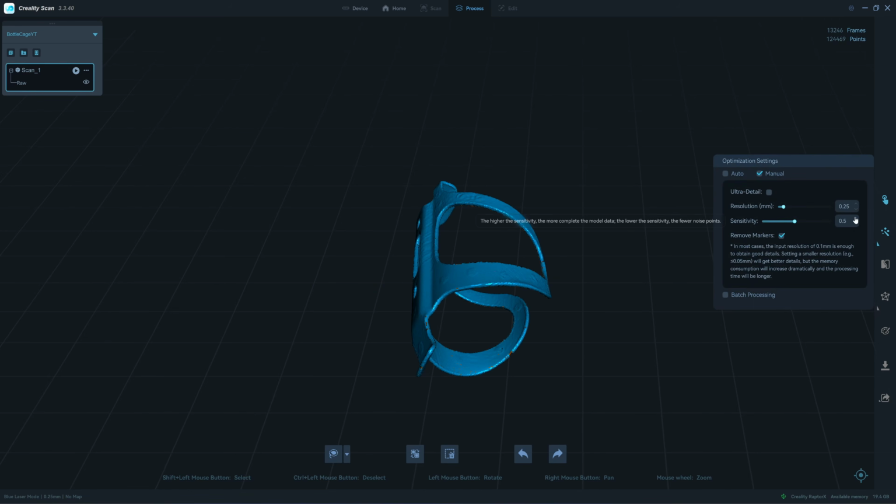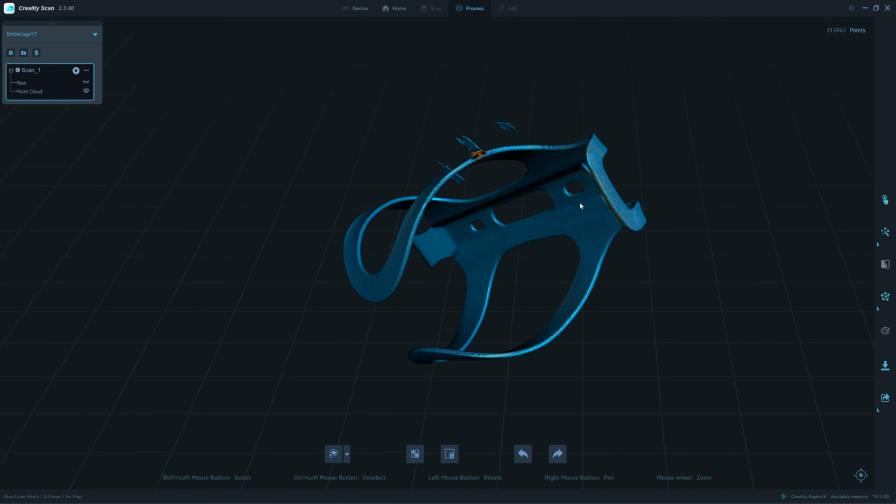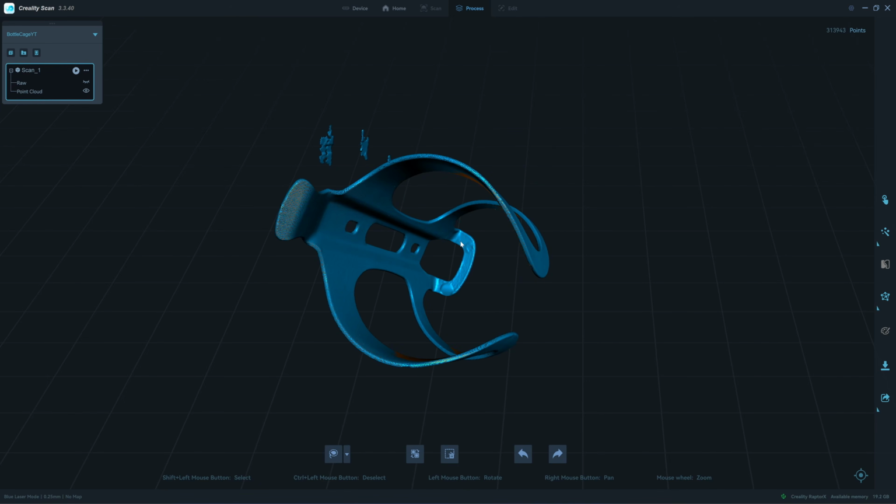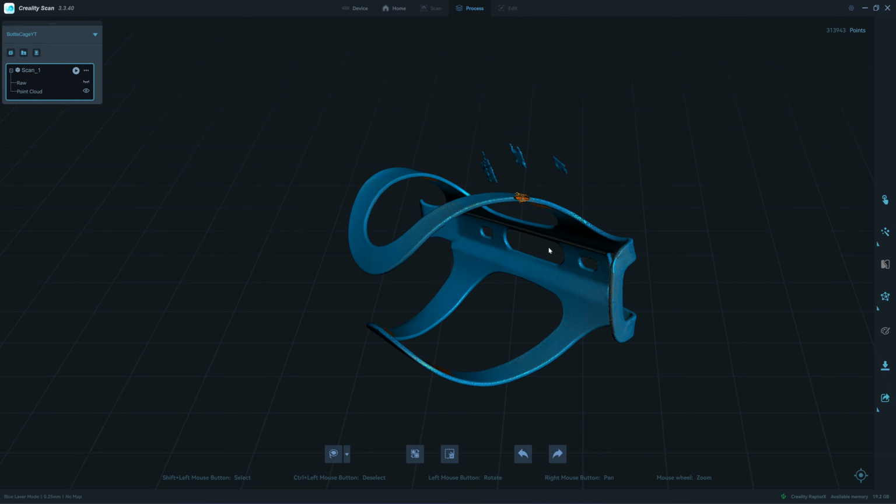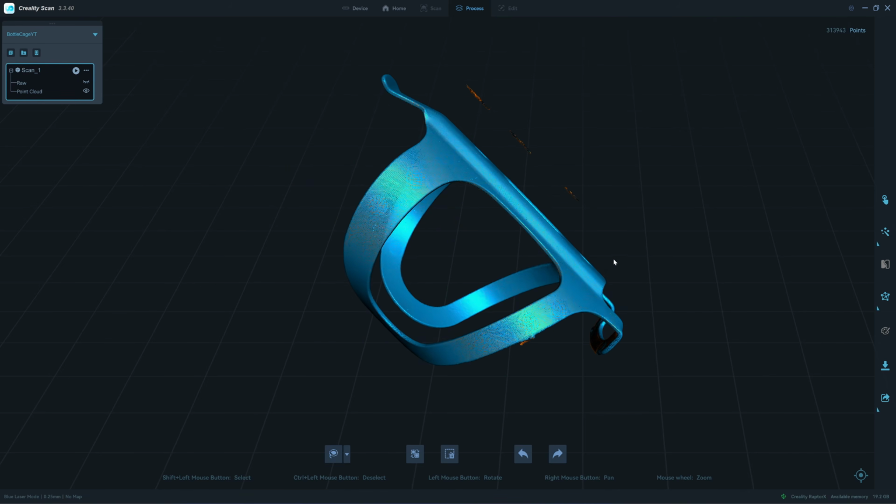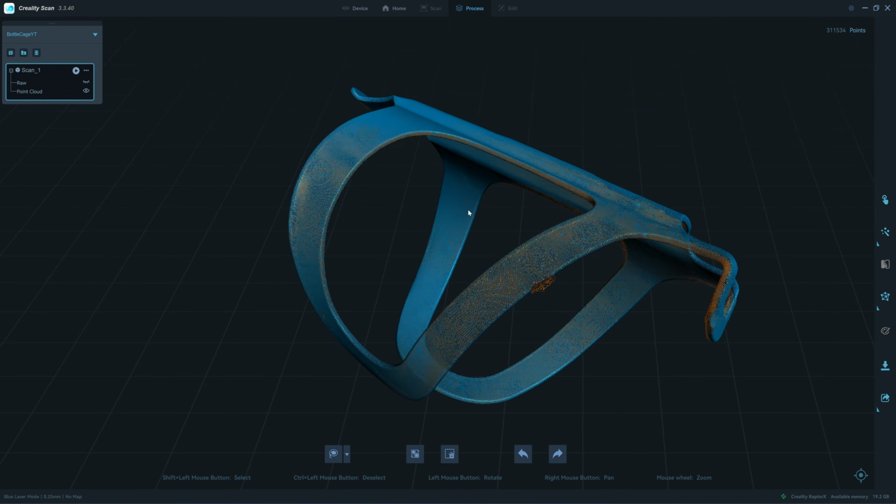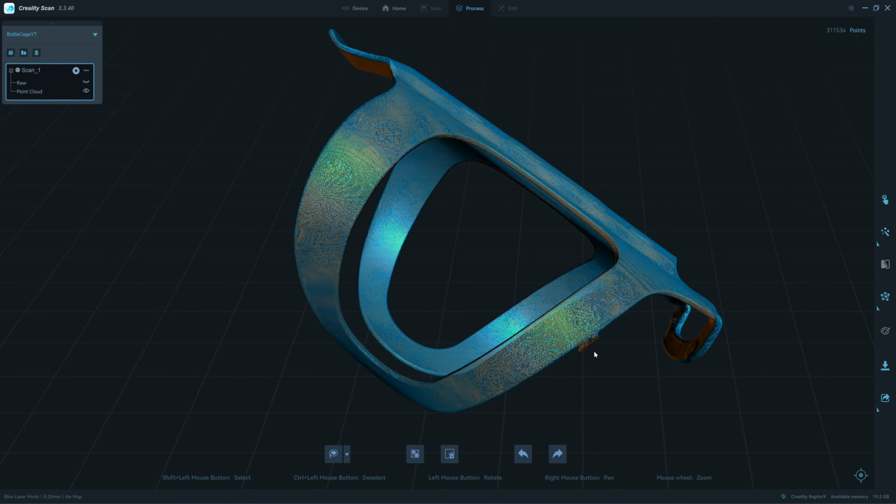Okay, let's see, 0.25. Okay, now the bottom part is cleaned. Yeah, it looks much better than before. And this part, maybe I deleted too much. But I'll try to trim it.